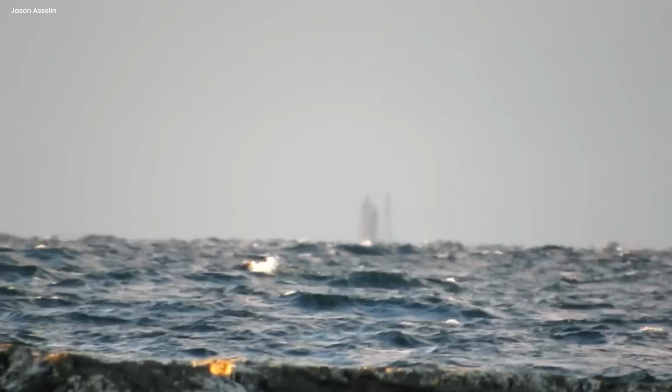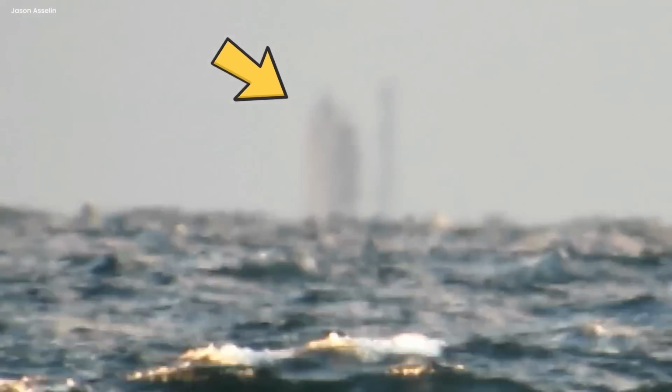Ghost ship. Out in the big ocean, something really strange happened. A giant fuzzy white ship appeared out of nowhere, making a shadowy shape against the sky. It was like the ship just popped in from another world, and it gave everybody watching the video a spooky feeling.